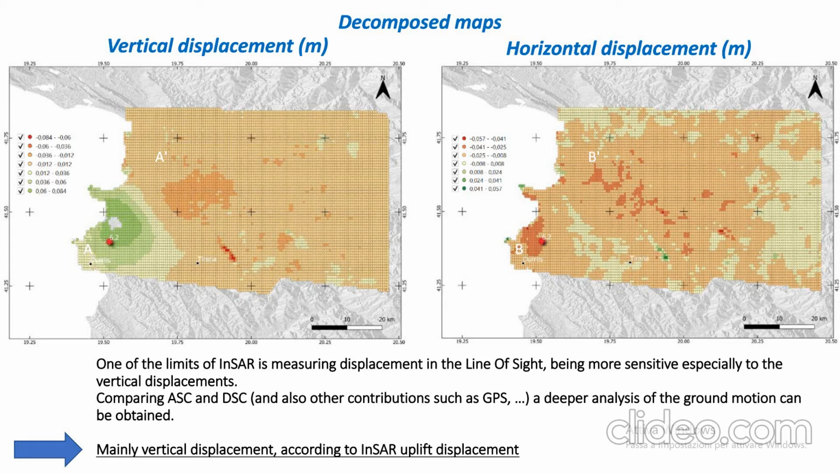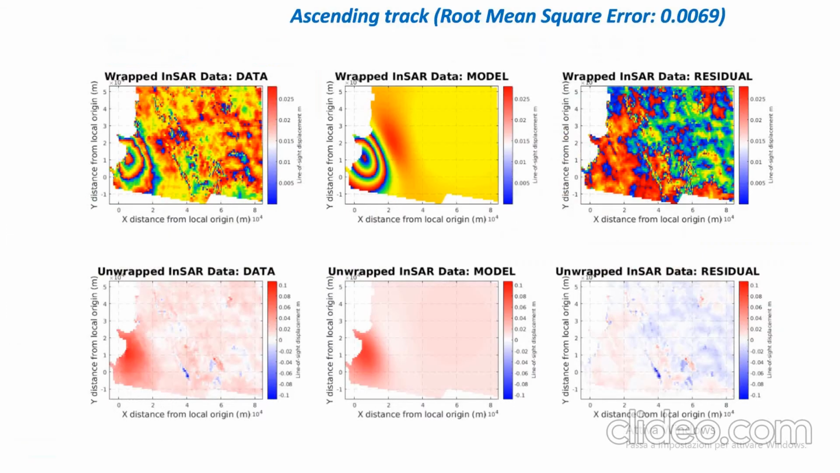So in order to have a better estimation of the surface displacement, it's always good to use, for example, ascending and descending, and if there are also GPS, to have a clearer perception of the surface displacement. So as you can see here, it's also confirmed that the movement was mainly vertical.